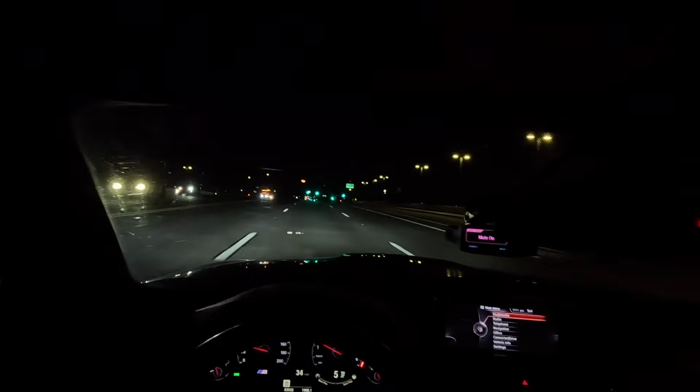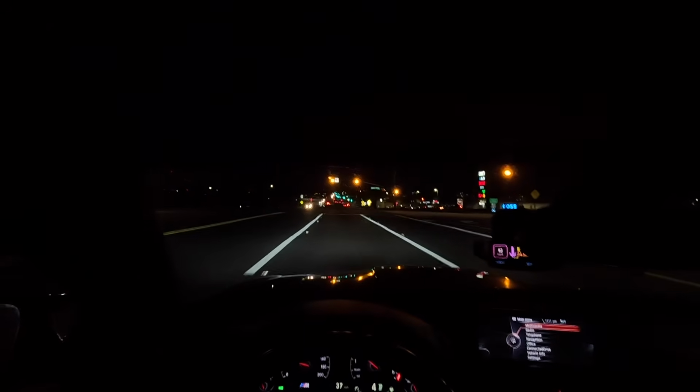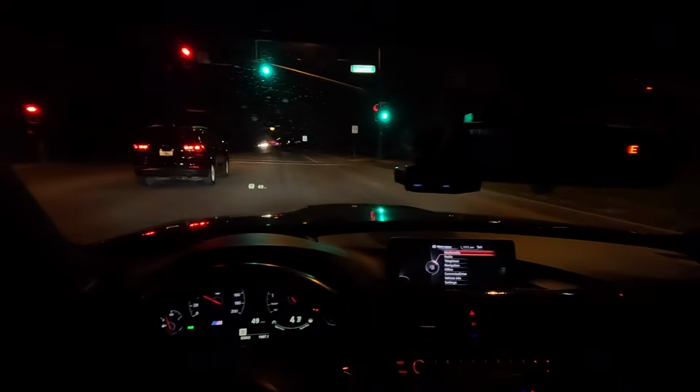Look at that truck right there. Look at the moon. I really have no clue where I'm going. Like, I might get lost.